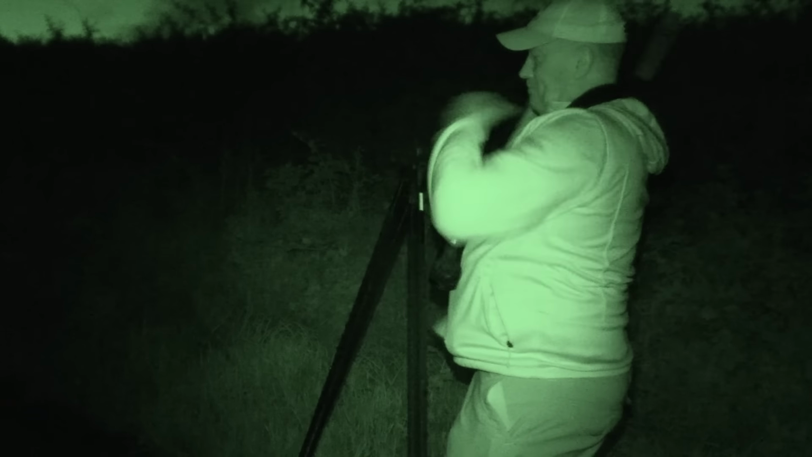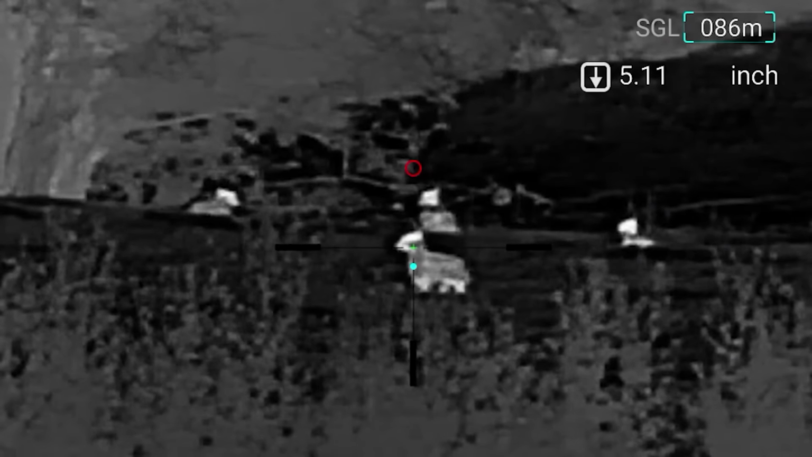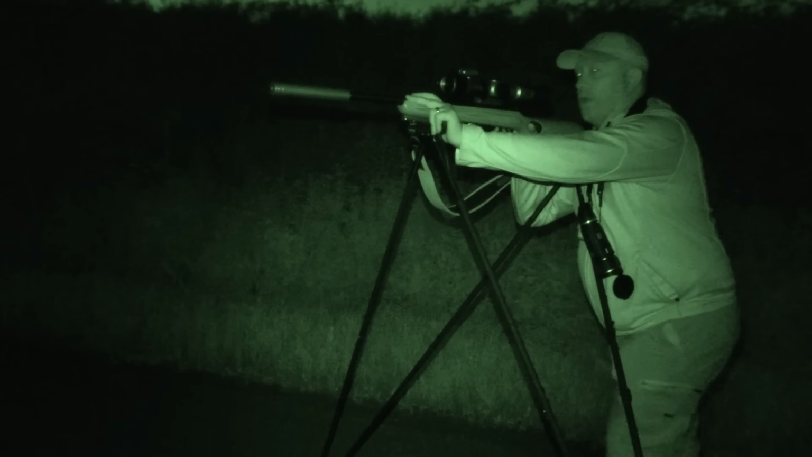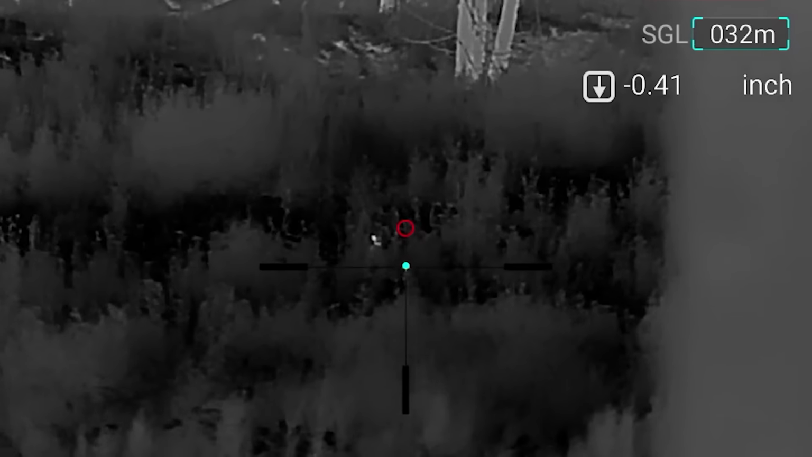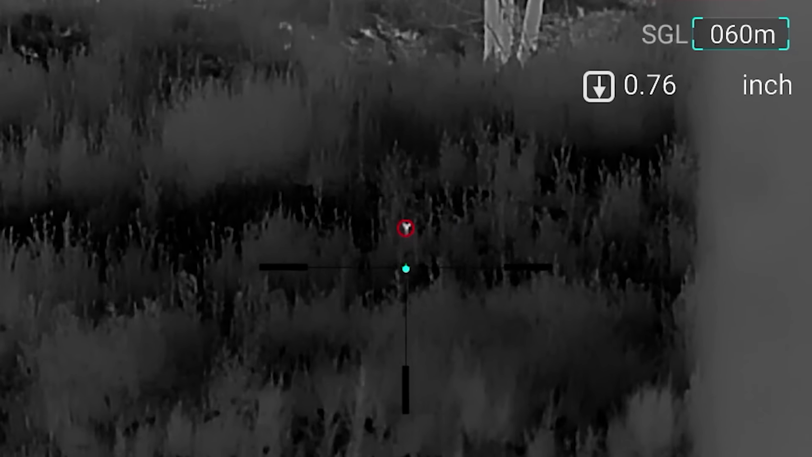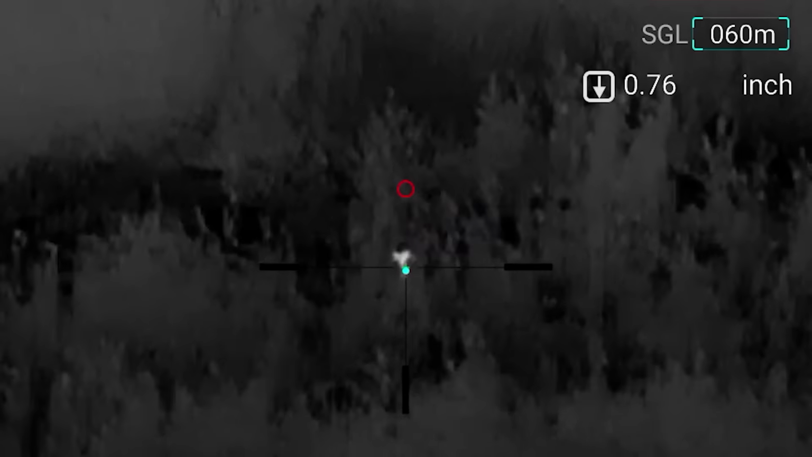Position a wee bit. So what I'm going to do is I'm just going to try and use the rangefinder, see how well I've set it up. Ooh. Flyer.